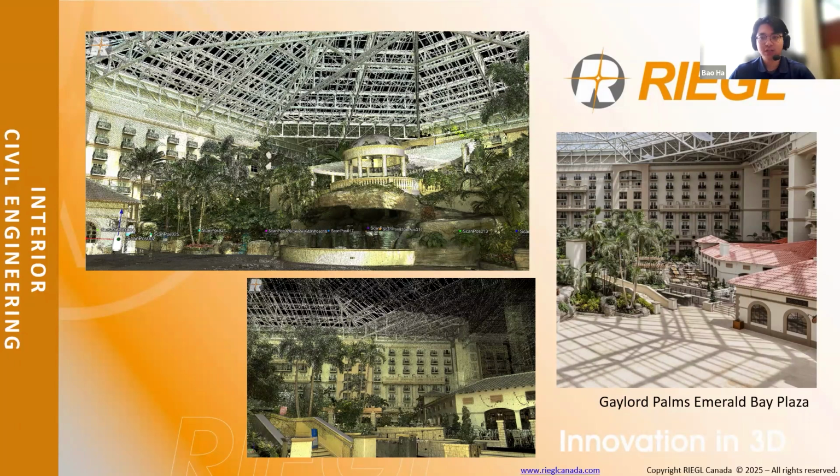Despite these challenges of indoor scanning, RIEGL's TLS handled the Gaylord Palms interior flawlessly, thanks to the onboard registration with dual IMUs. The system maintained a precise orientation matching, making data alignment up to a standard of 3 millimeter deviation of 3D space accuracy without any drift or mismatches.